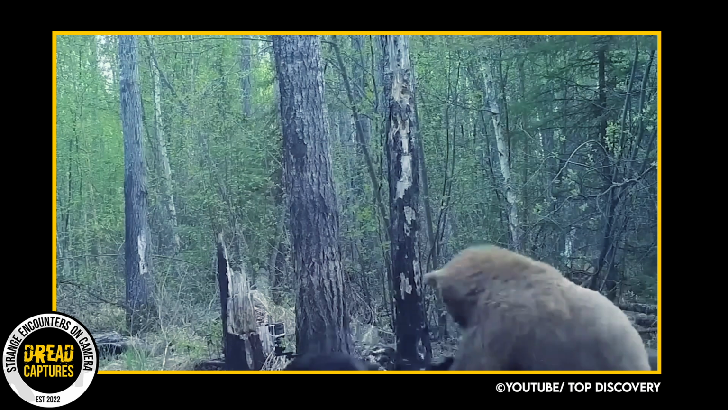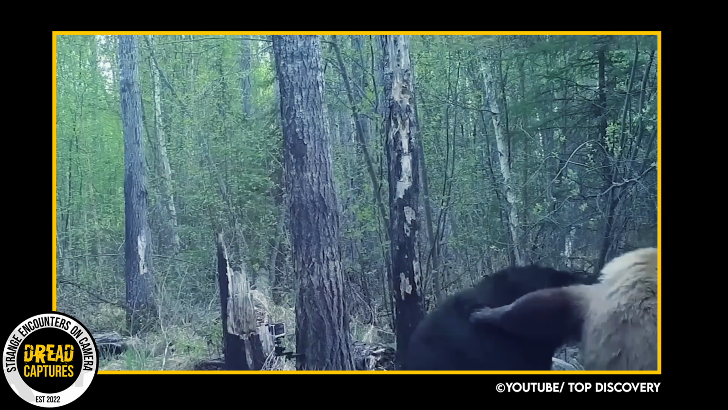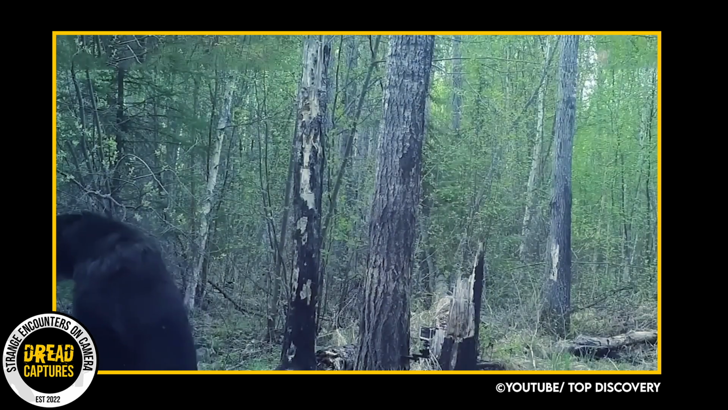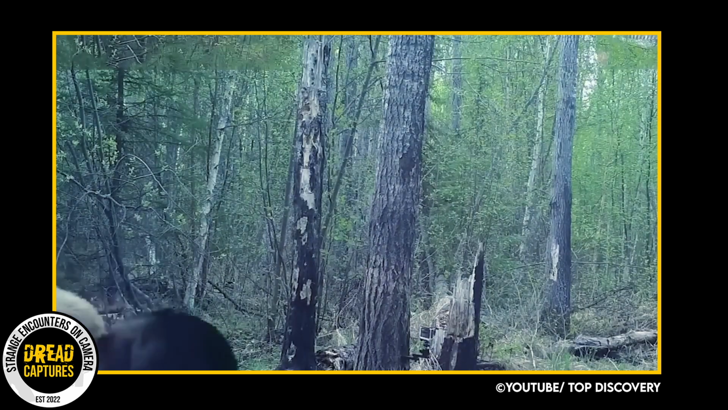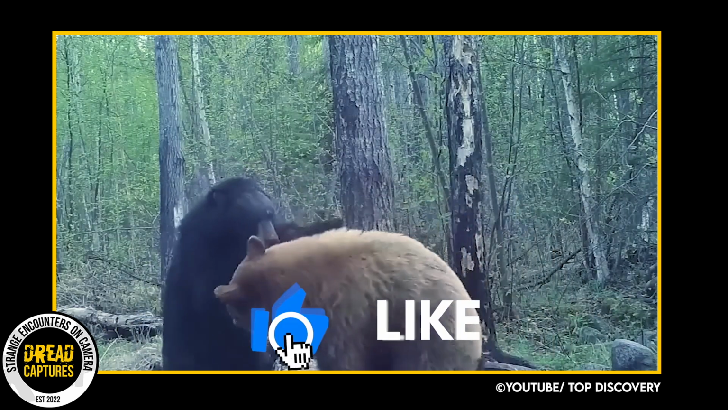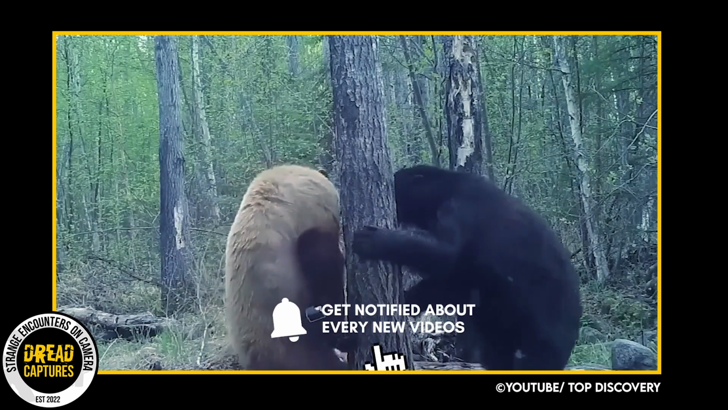The bears charged at each other with full power and strength, until the cinnamon bear overpowered the other, knocking it down before standing up and continuing. Safe to say, this trail camera footage has provided a unique insight into the wild world of bears.